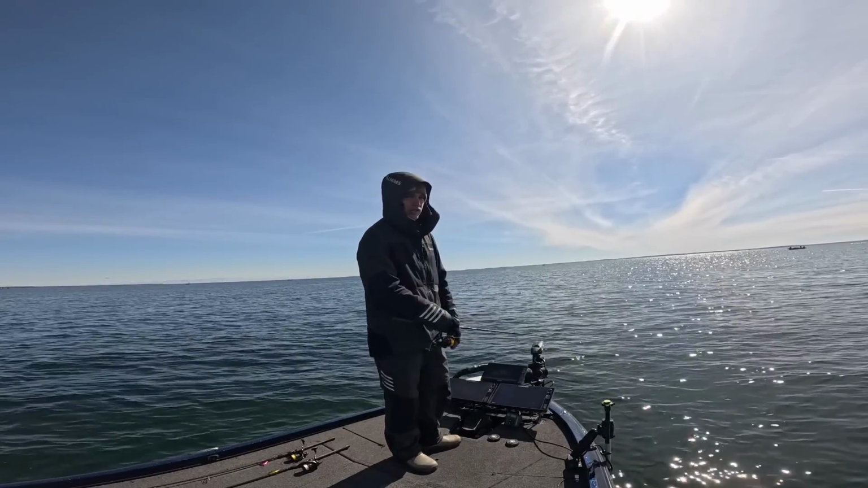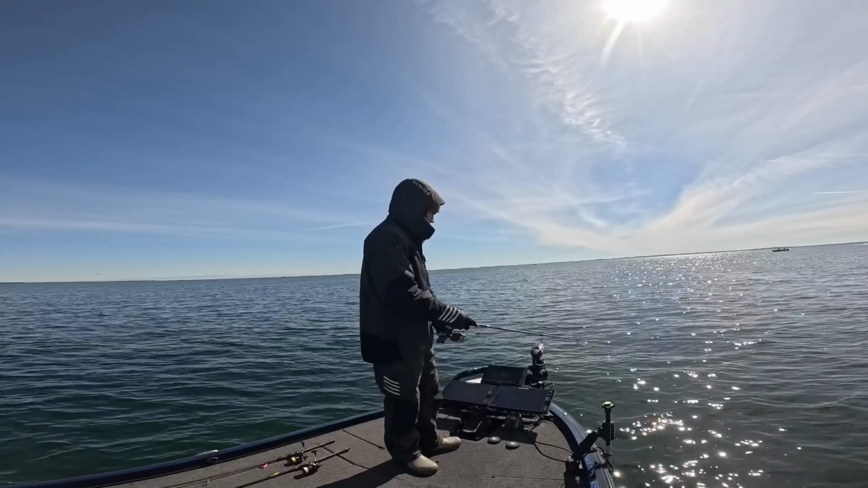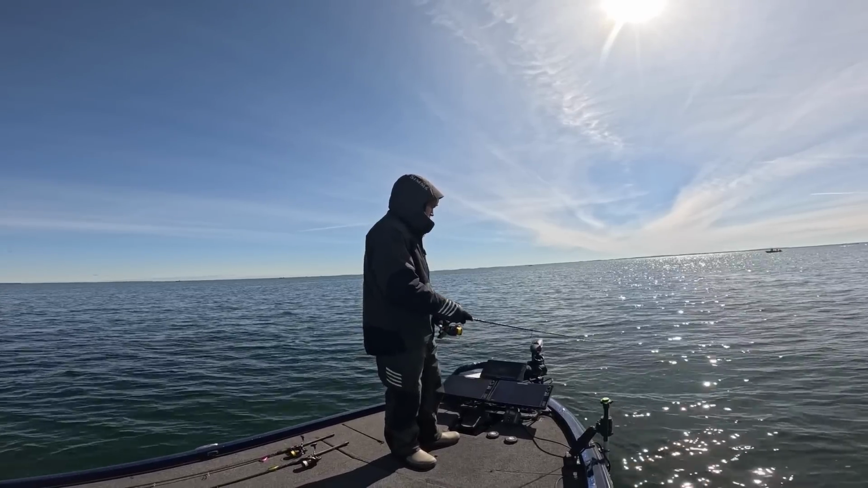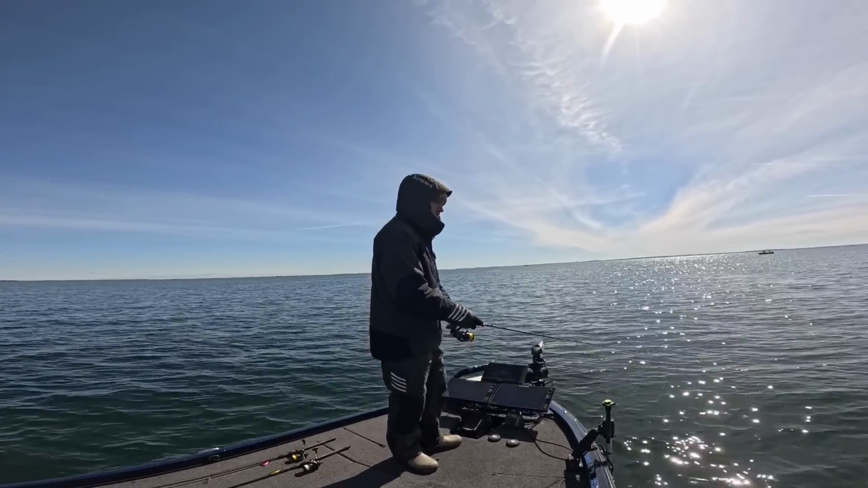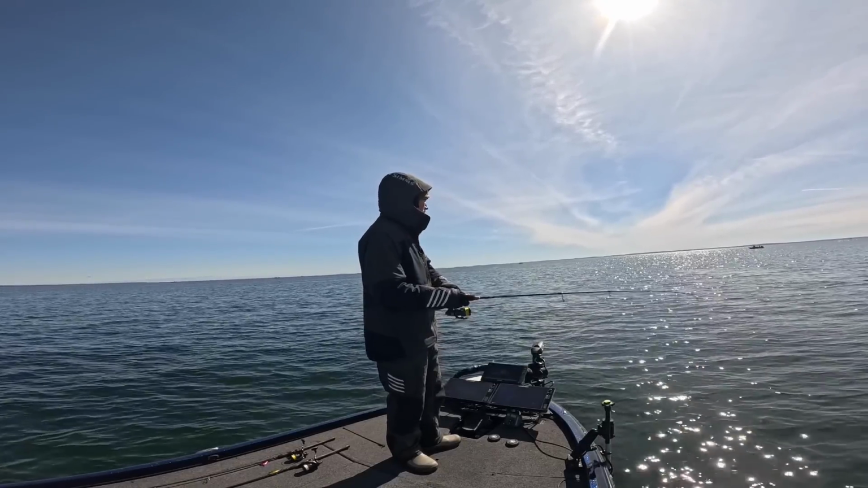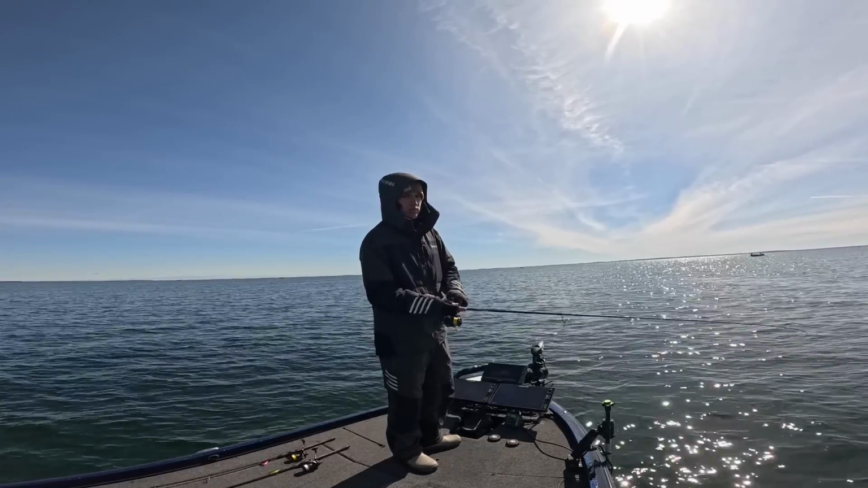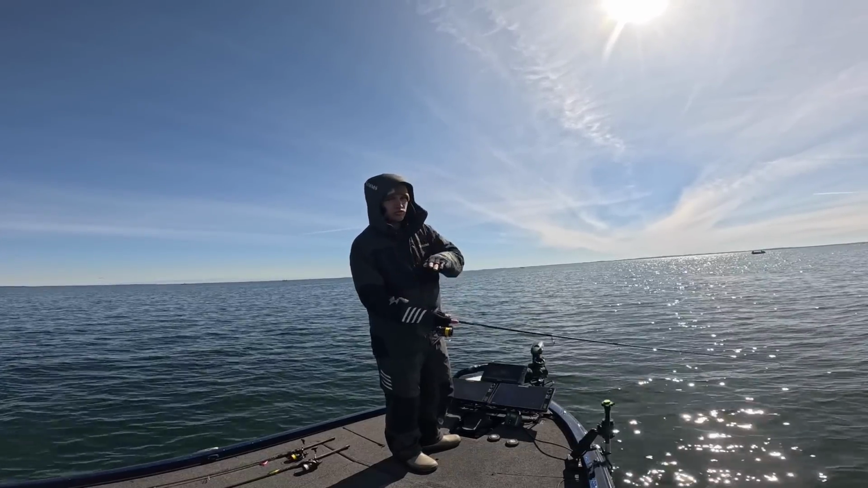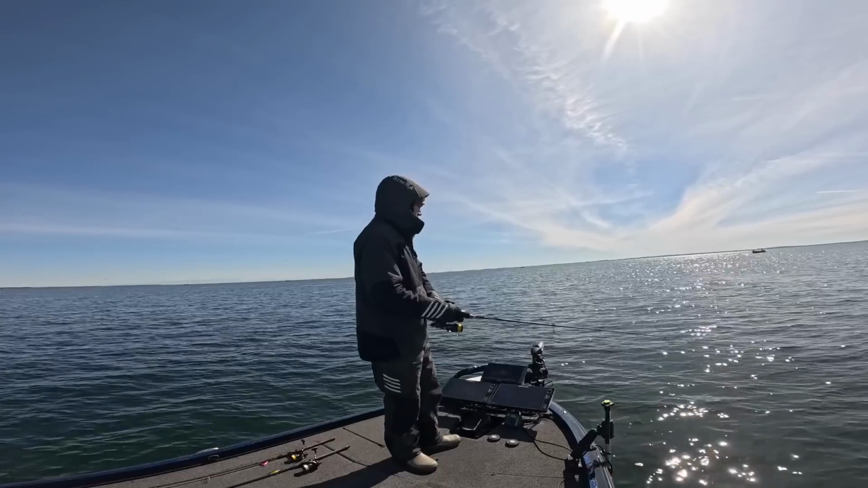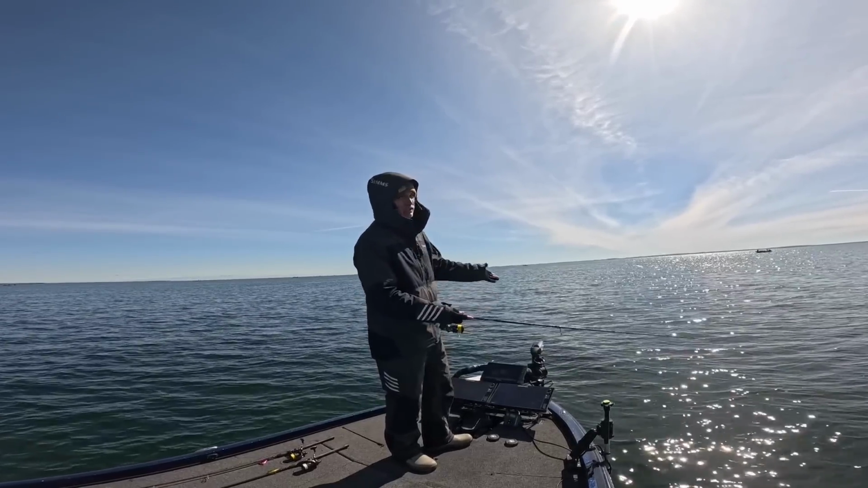Basically all I'm doing right now is just doing the reel method. Normally I'm a big pop guy, but when they're super finicky, sometimes just reeling it like that is a great way to catch them. Just reel it, don't even lift your rod tip, let it drop to the bottom, reel it, kind of just skirt along the bottom, and every time you stop it, the jig will fall back down and they'll crush it just like that.